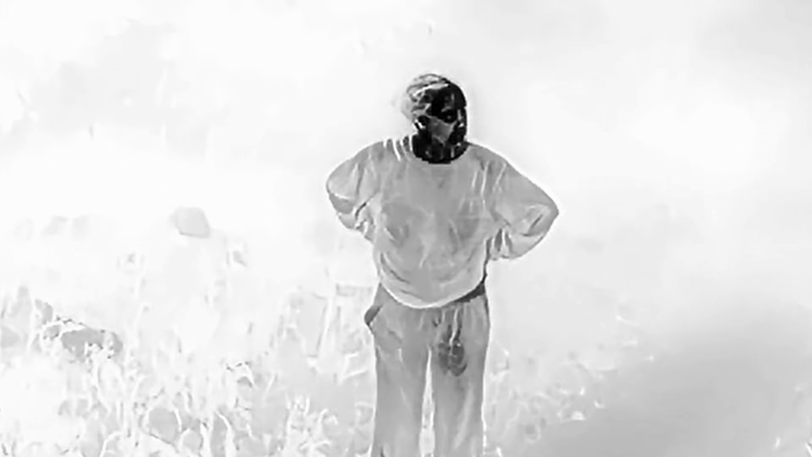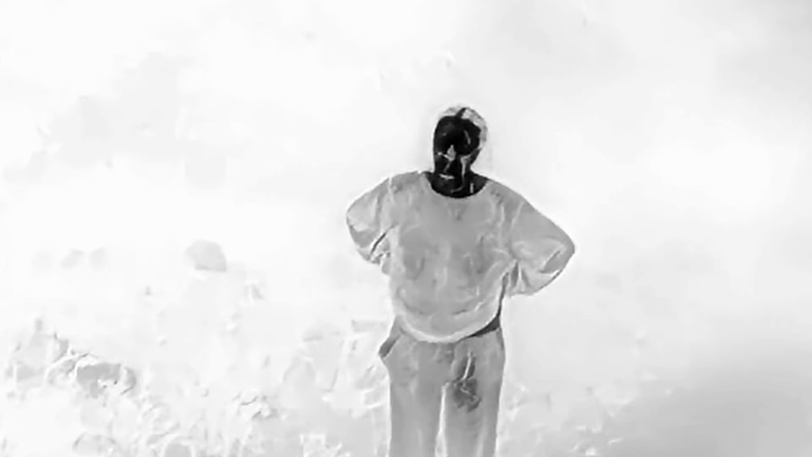Now for mammals, this thing works incredible. I think it has incredible definition for bigger animals and bigger creatures. And so for mammals, this would be perfect. But because this is kind of advertised towards birders, I think it does fall short.